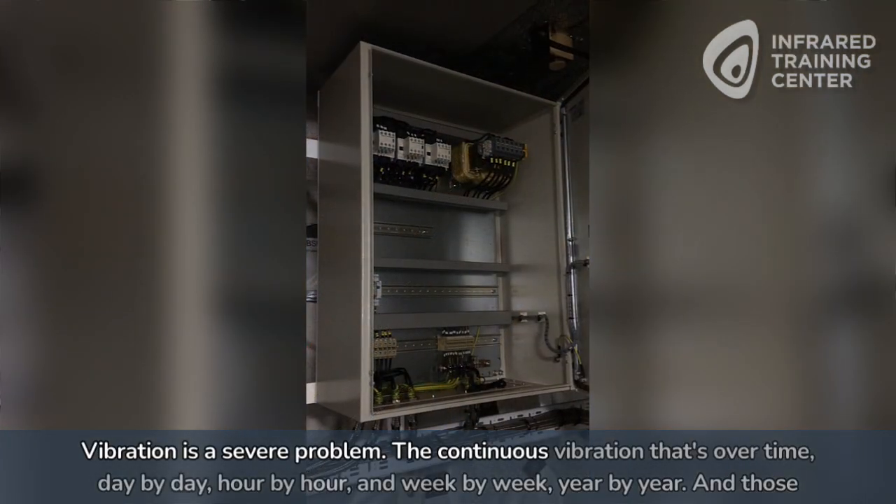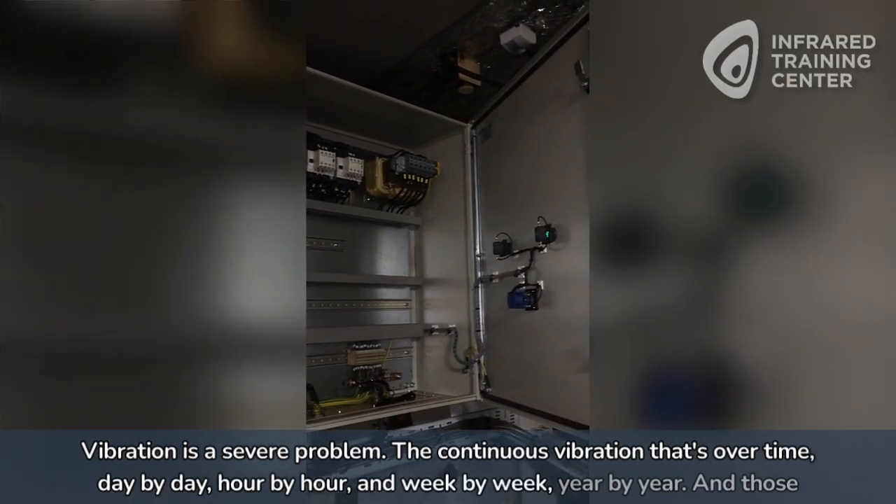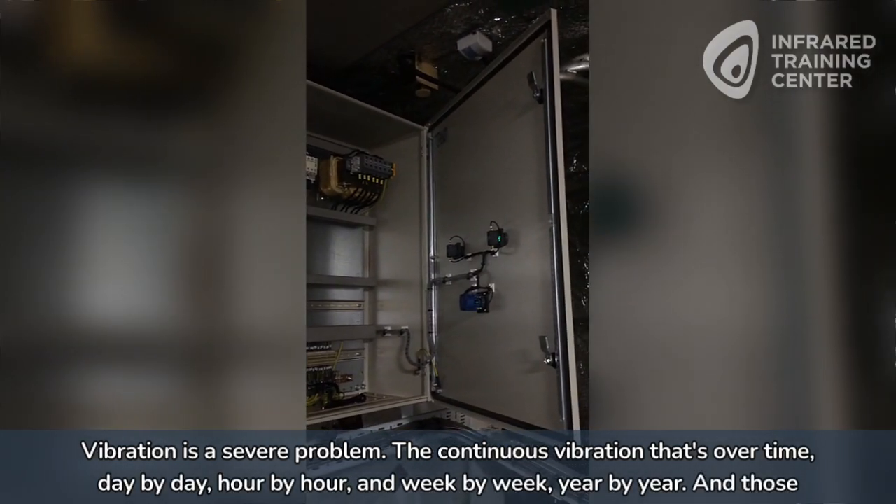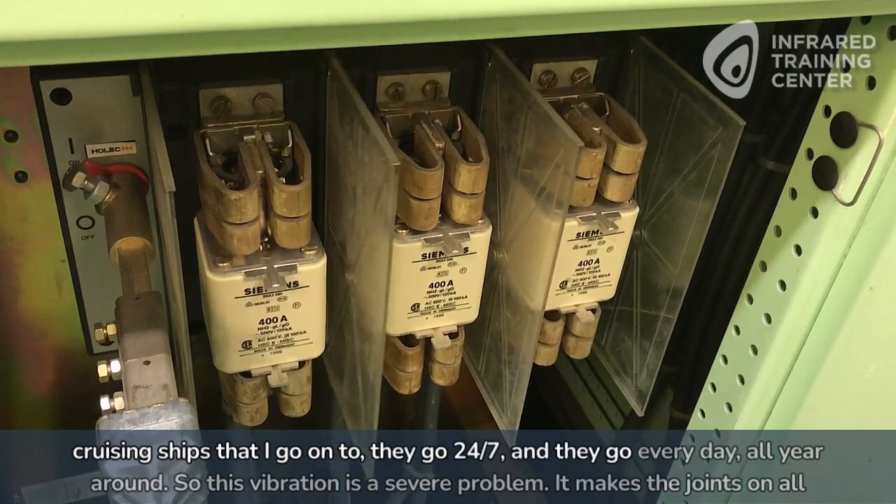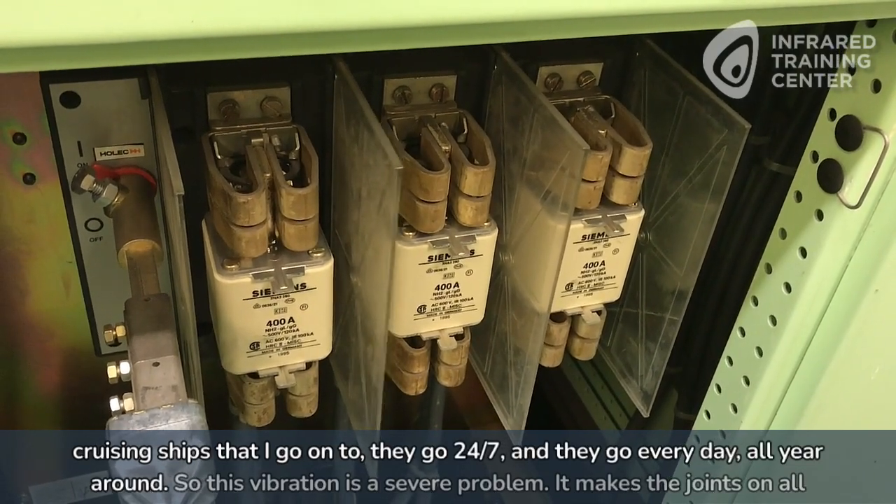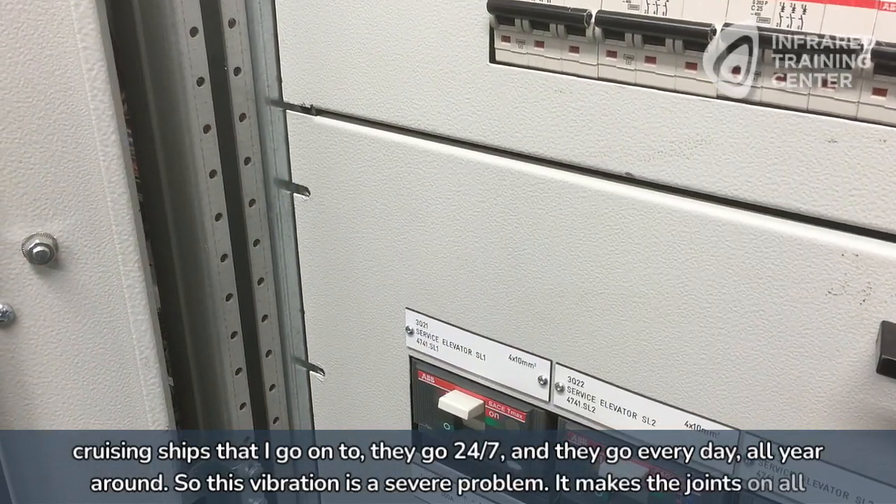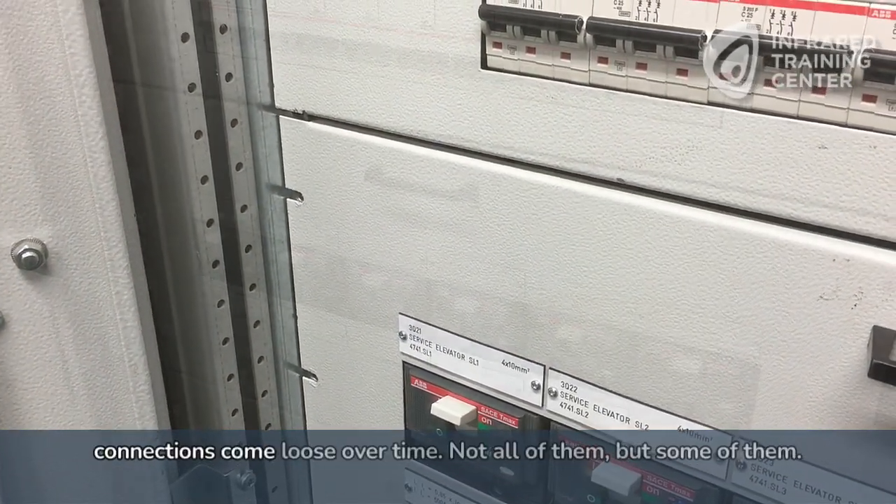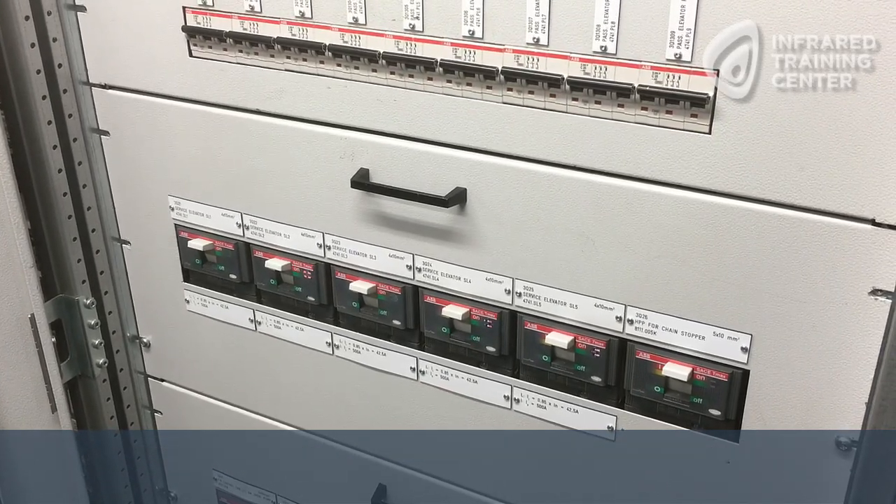The continuous vibration that's over time, day by day, hour by hour, and week by week, year by year. And those cruising ships that I go on to, they go 24/7, and they go every day, all year round. So this vibration is a severe problem. It makes the joints on all connections come loose over time. Not all of them, but some of them.